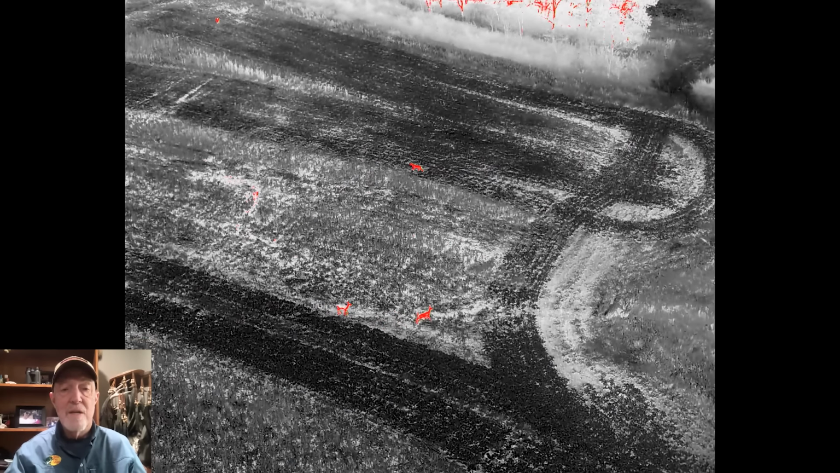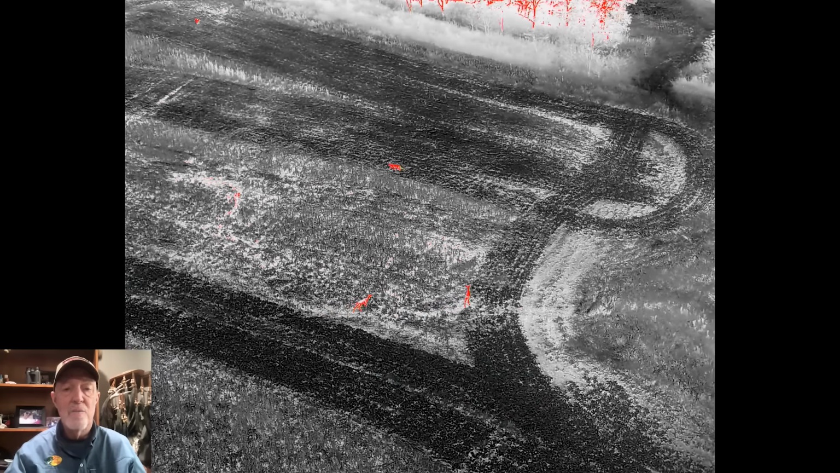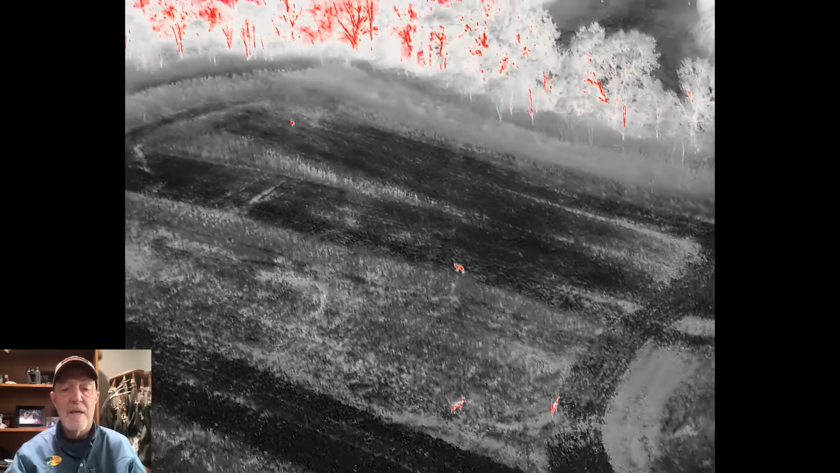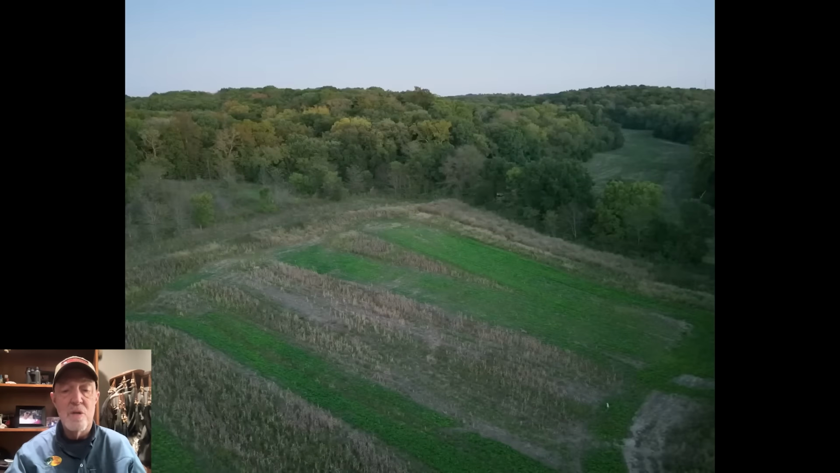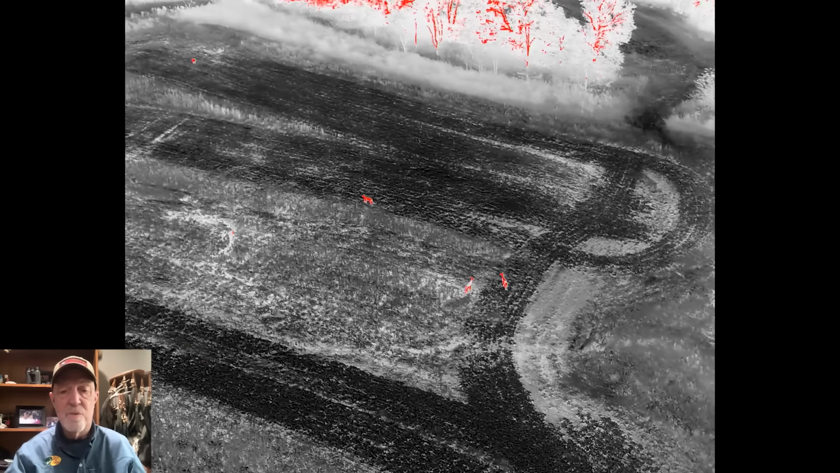The cat looks like it's eyeballing that other deer up in the corner that's not alert yet. Got a little bit of corn between it and that deer. These deer are now downwind of that cat, the two in the bottom. They know that there's a major predator there. You can see that standing corn now when it goes to full color.